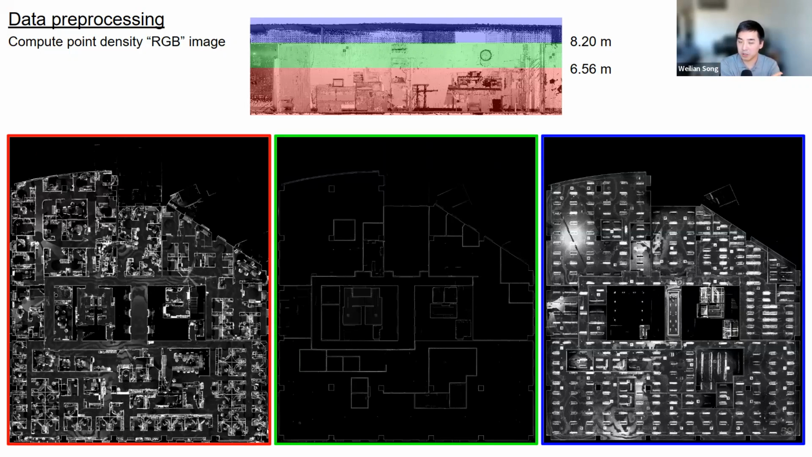And within each slice, we project each point onto the floor and compute pixel density within 1 by 1 inch grids. Since we have 3 slices, we get 3 images, and this treats it like an RGB image as input to our method. We pick these thresholds manually. It's pretty consistent across all of the buildings that we've tested with.